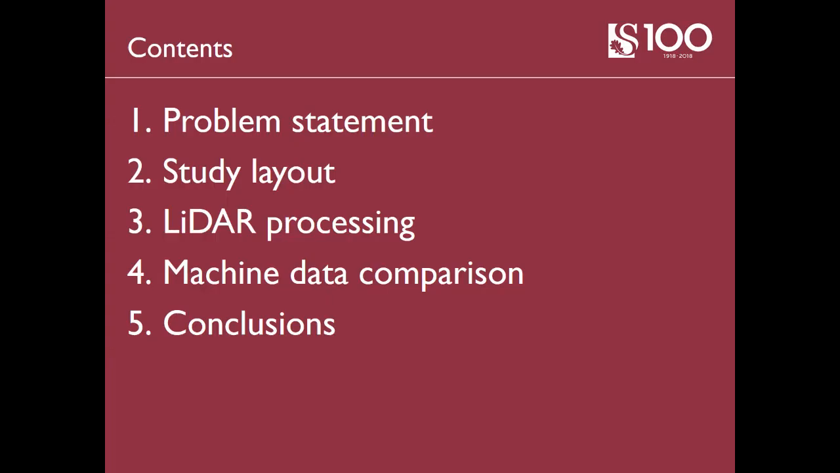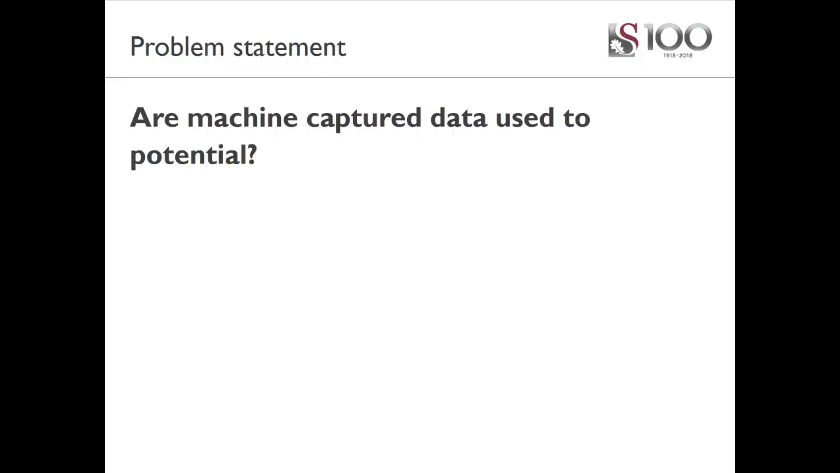Good, so just a quick overview of what we're going to be discussing: the problem statement of the study, the layout, the processing steps, and some conclusions. The problem statement that we looked at is, are machine data that are captured currently used to their full potential? And the question there is, what is actually being done with that? Is it used in management actively? And if not, why not? So one of the questions that came up was, can the data that we get from these machines be trusted?